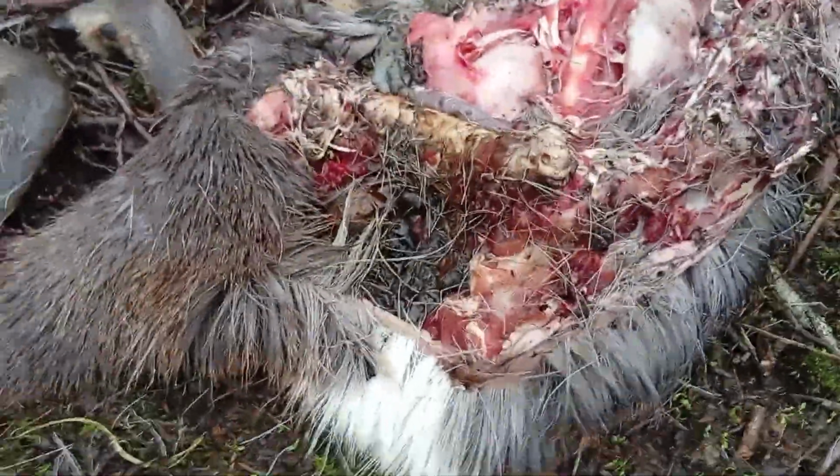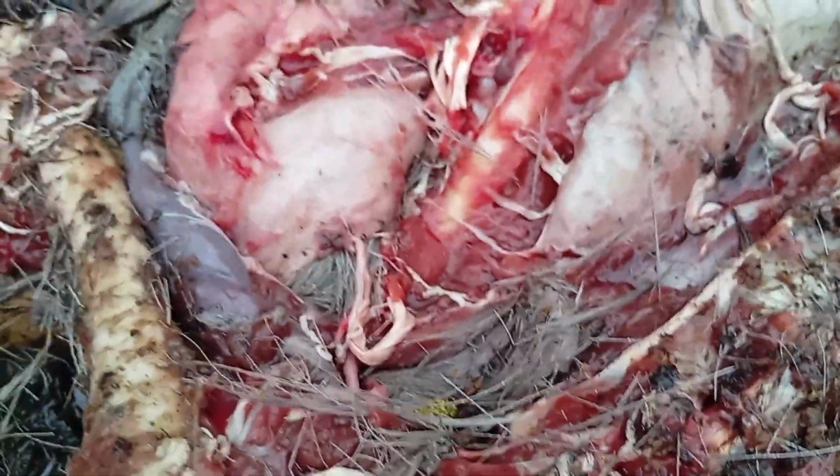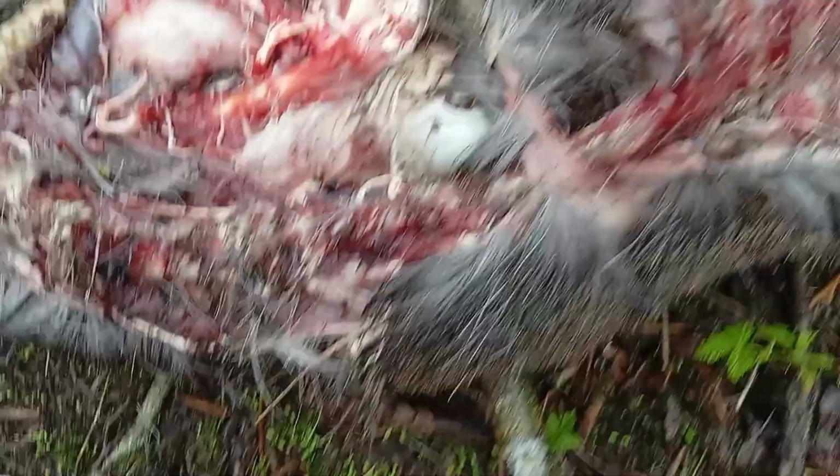Let's have some close-ups of the carcass. Now one leg's missing, so I don't know where that is.